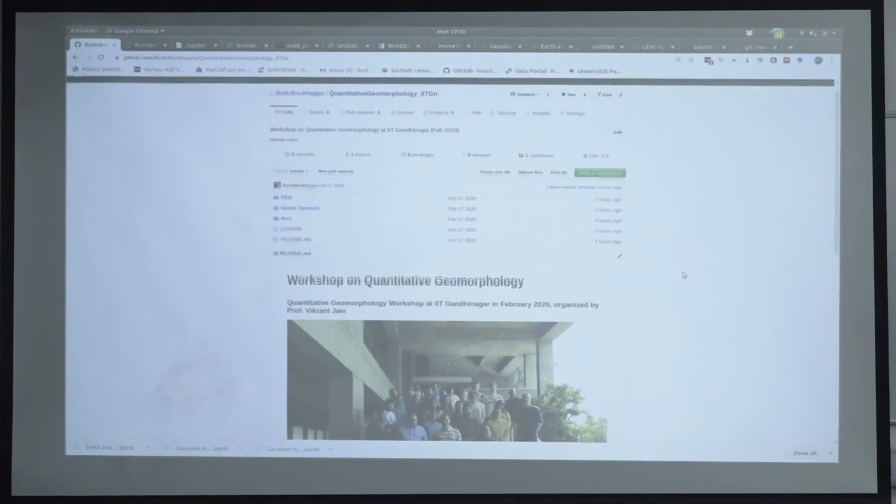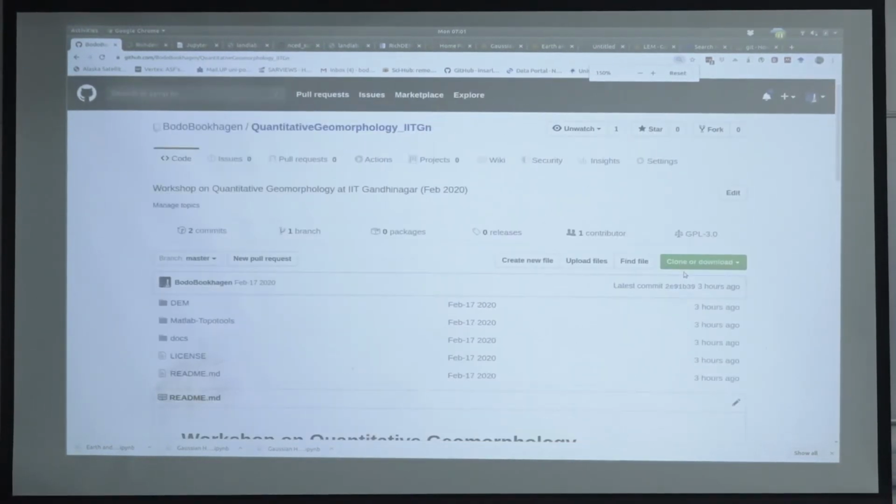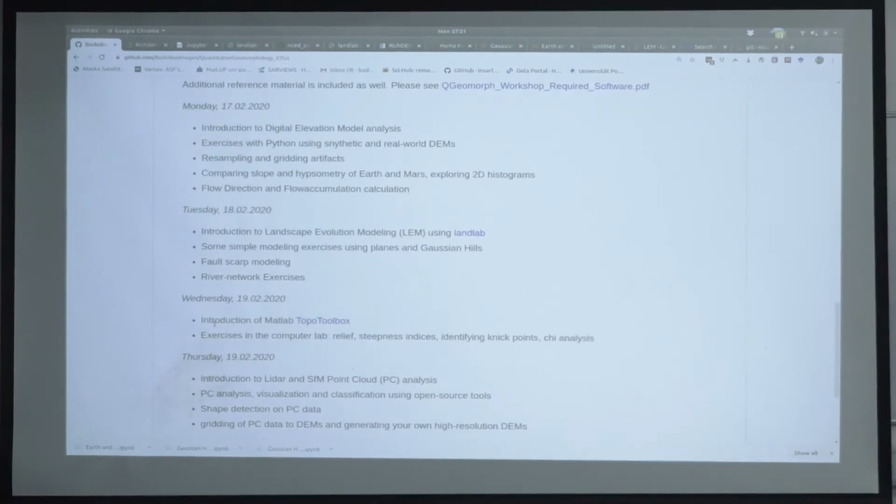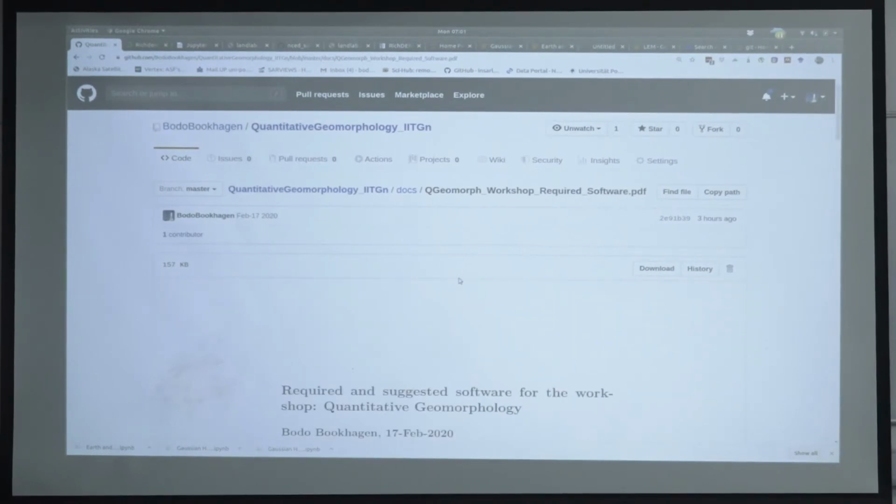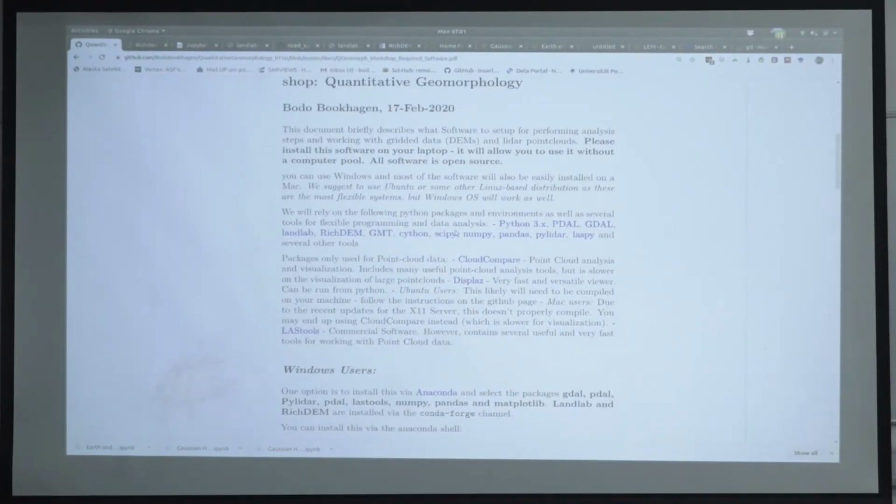So I just wanted to point out, if you go to the GitHub page, I prepared a document for you that is called Q Geomorph Workshop required software. And in that document, I describe the steps that are necessary for you to install some of the software.